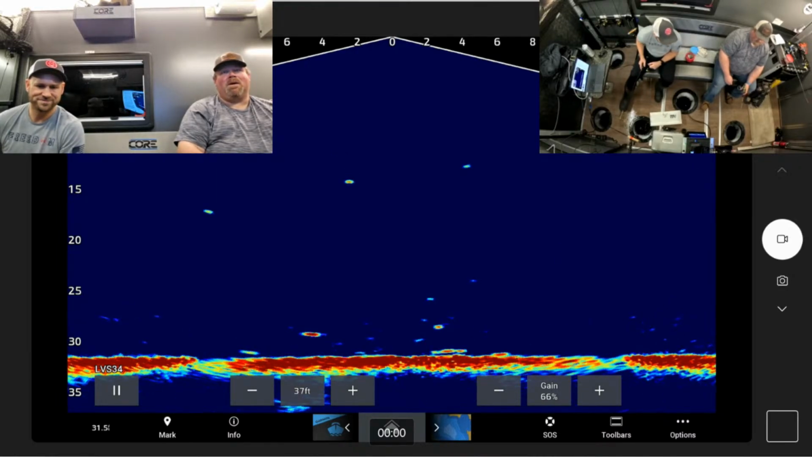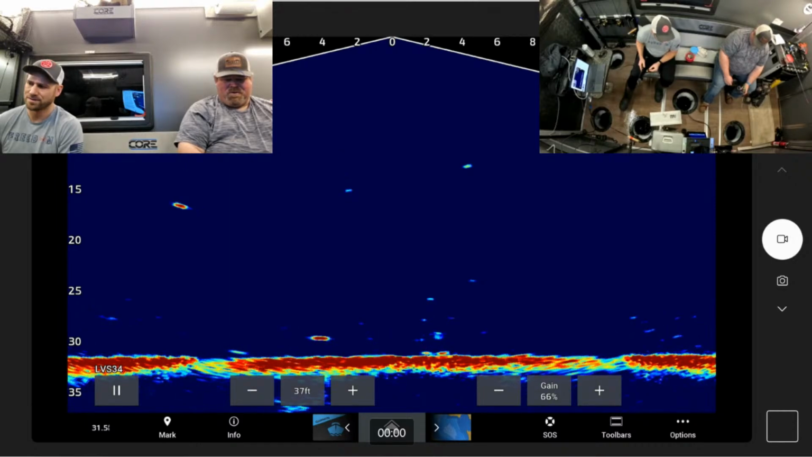Striped bass. They aren't around here, not that I know of. There's one off to the left. It's going away. I want to catch a striped bass. I want to catch a white bass.